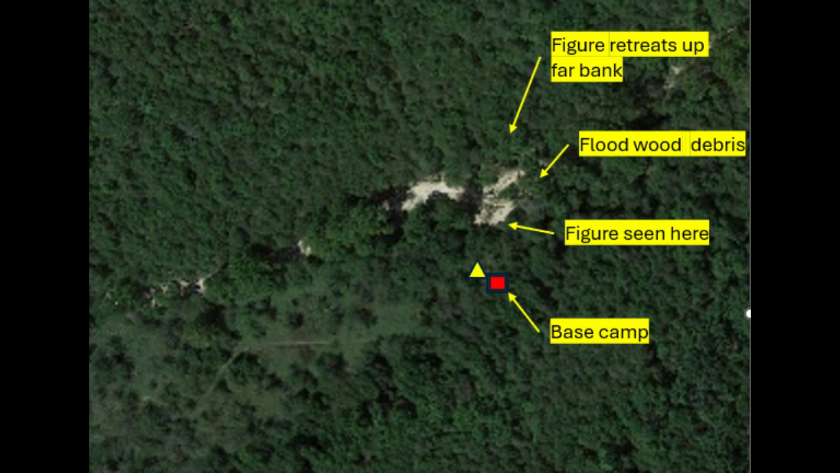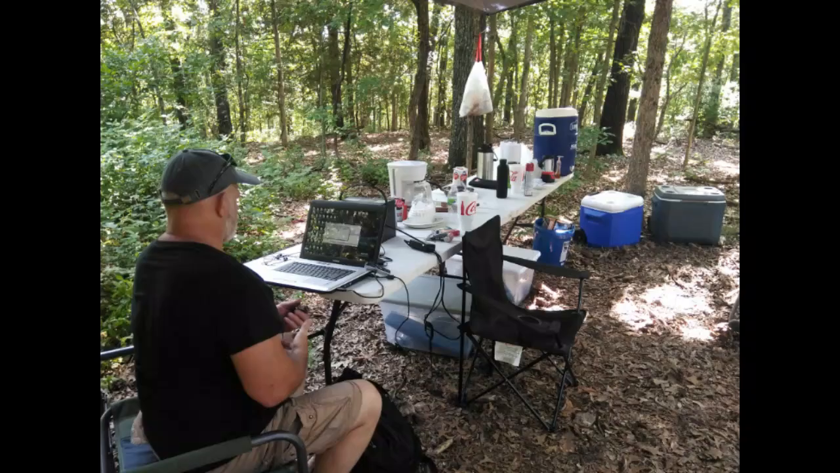even after it left and went down behind that log jam, and I went down into the creek. There was a time when I thought I saw footprints in the gravel with the thermal camera. You're going to have to keep your eye out for that too, because I thought I was seeing heat signature footsteps, which a bare foot might leave on cold gravel.